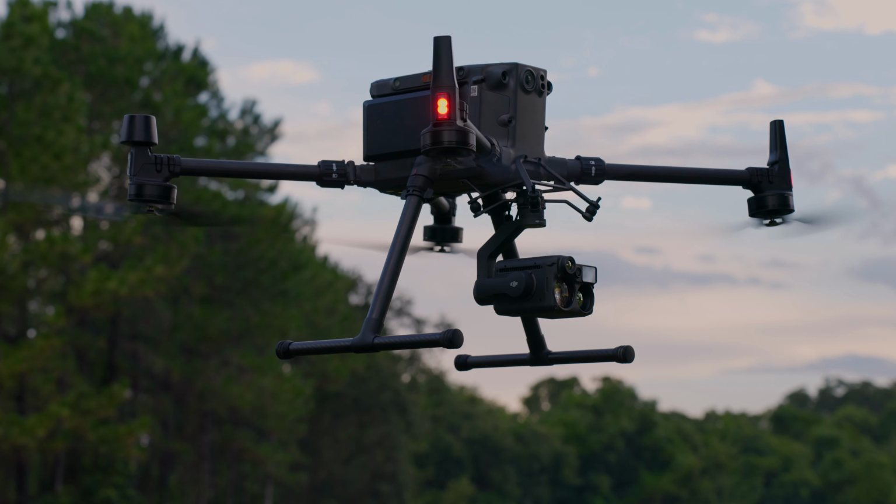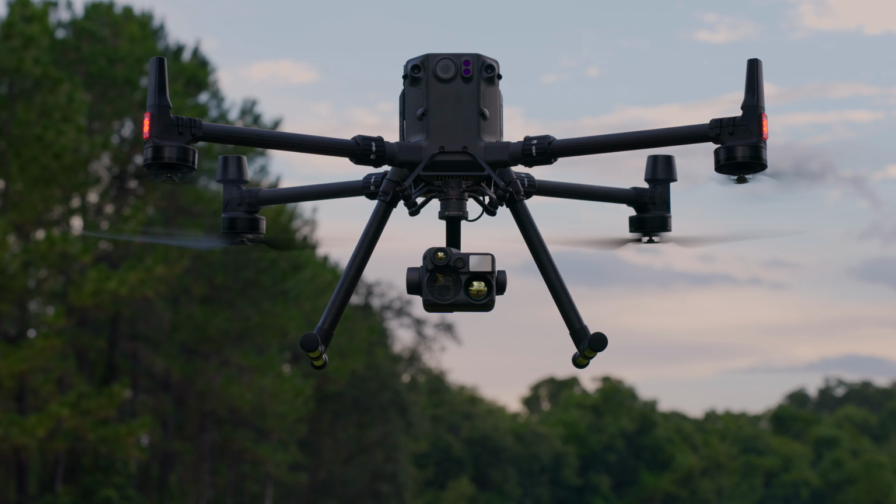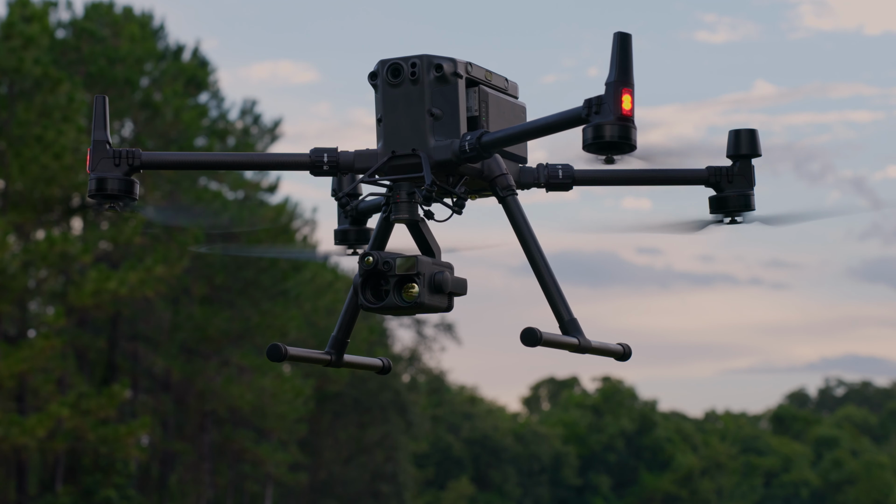Technically, it has 4 different cameras in one. It has 2 thermal cameras, 2 RGB sensors, and a laser rangefinder. And we're gonna be talking about that in this video today. Let's get started.